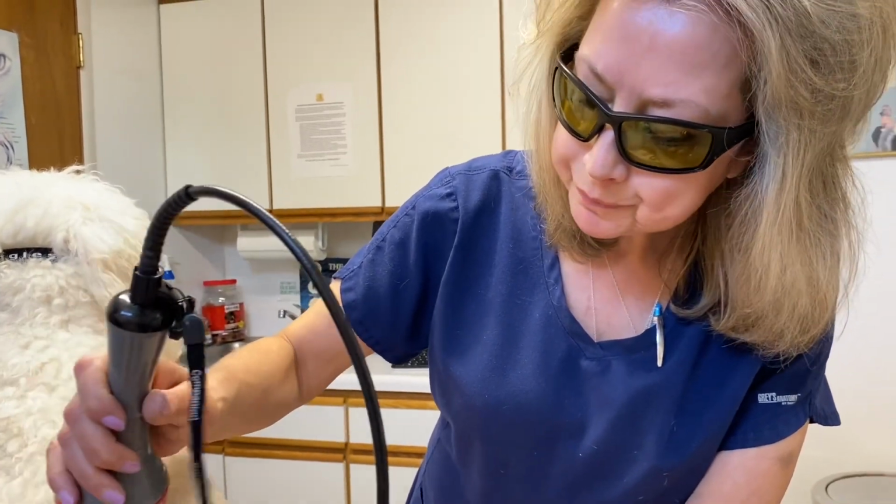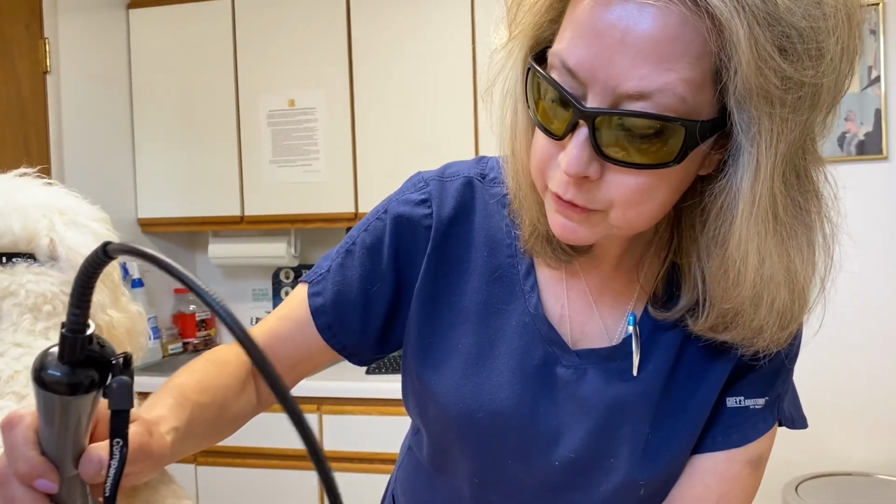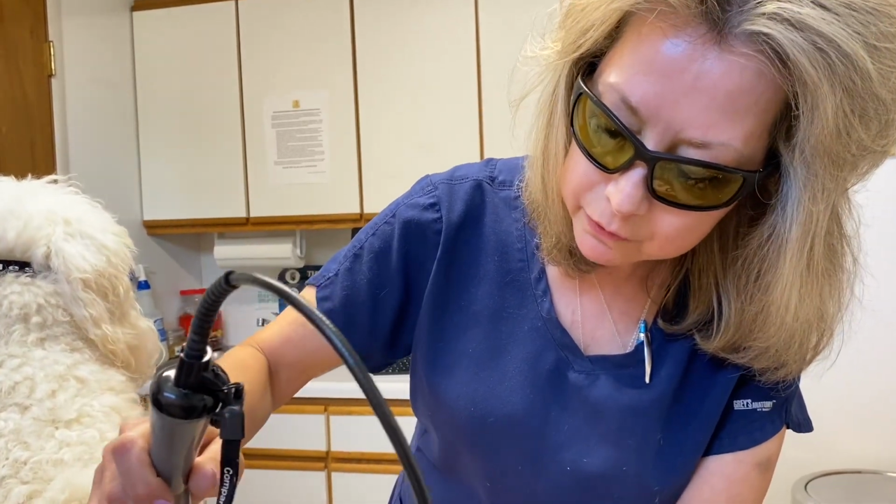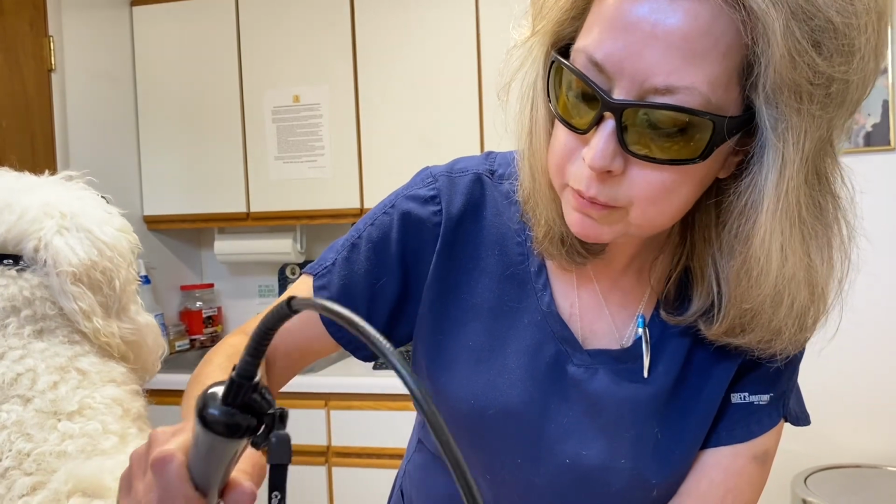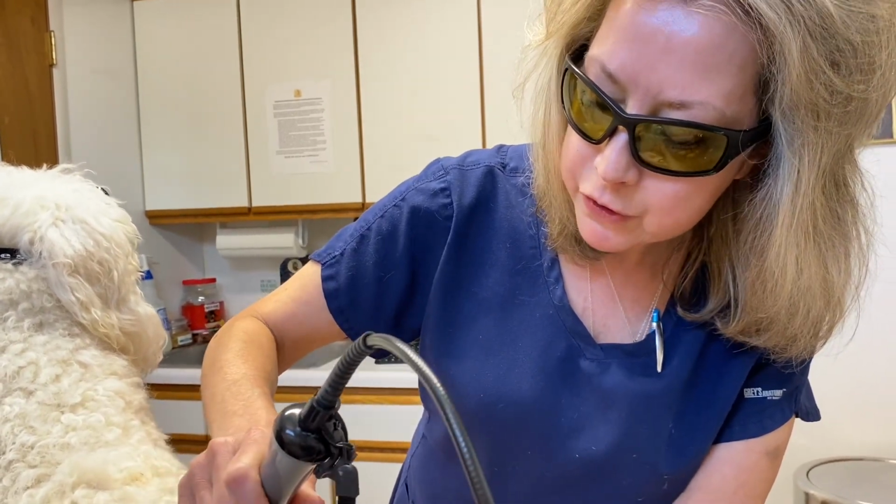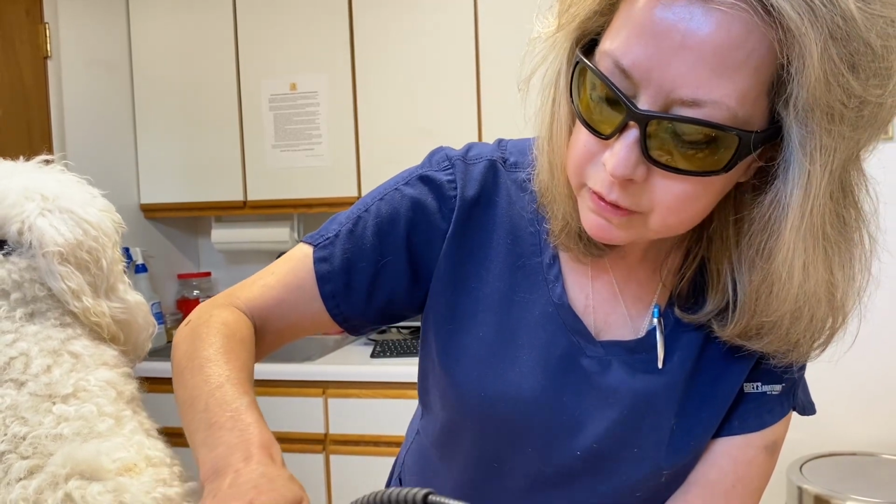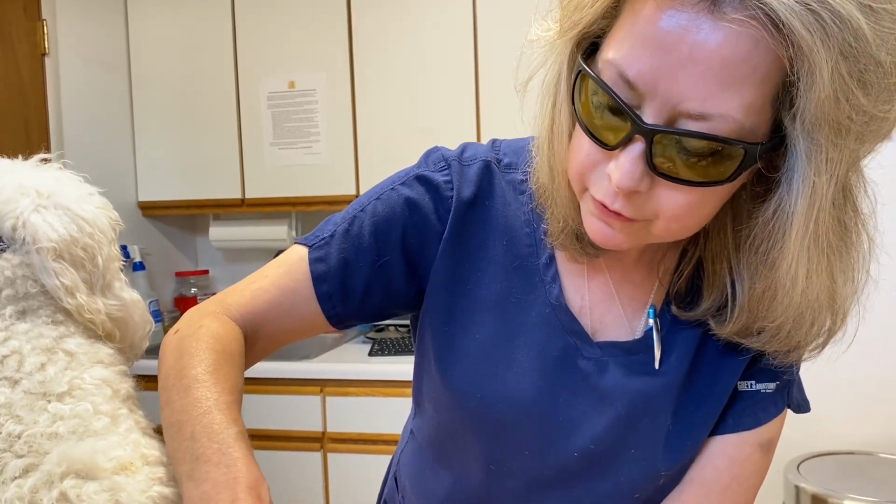We actually have a St. Bernard that comes in weekly for her laser treatments because she's older. She's 11 years old, and big dogs like that, their arthritis sets in. It's harder for them to become mobile. She started seeing us for laser treatments a few months ago, and the owners noticed a difference after her 3rd treatment.